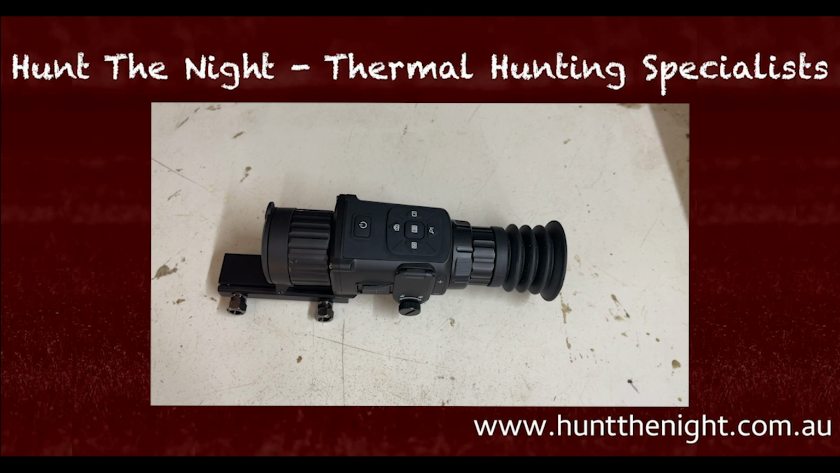But for me that is a big missing piece that makes it just that bit harder to zero, especially if you haven't done this before. You're going to move that reticle around, and if you're not locked into a sled, you're going to move the rifle, and all of a sudden you shoot again and go, I'm not zeroed, why not? So I can see getting a few support calls on trying to zero this.